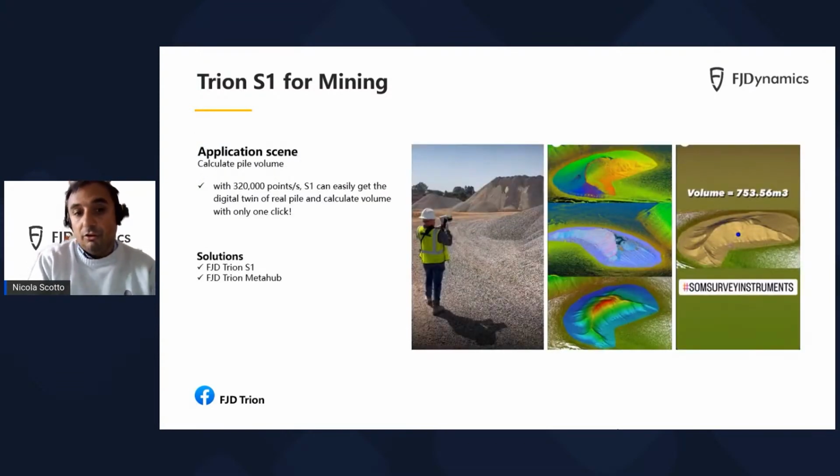And moreover, not only for underground mines, but Trion S1 can be used for stockpiles. Actually, the laser scanner delivers more accuracy on stockpiles because it's more accurate than, for example, a photogrammetric drone, because you have more accuracy on the vertical, on Z. So at the end of the day, you can calculate the volume quickly and in a more accurate way than using the classical photogrammetric drone.